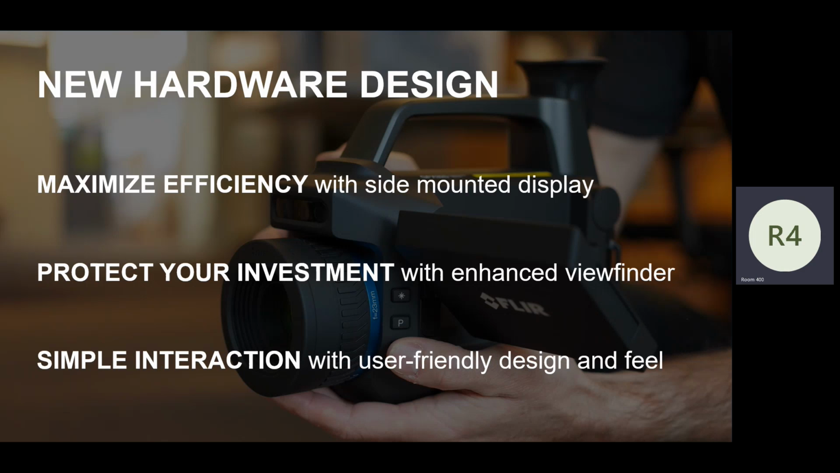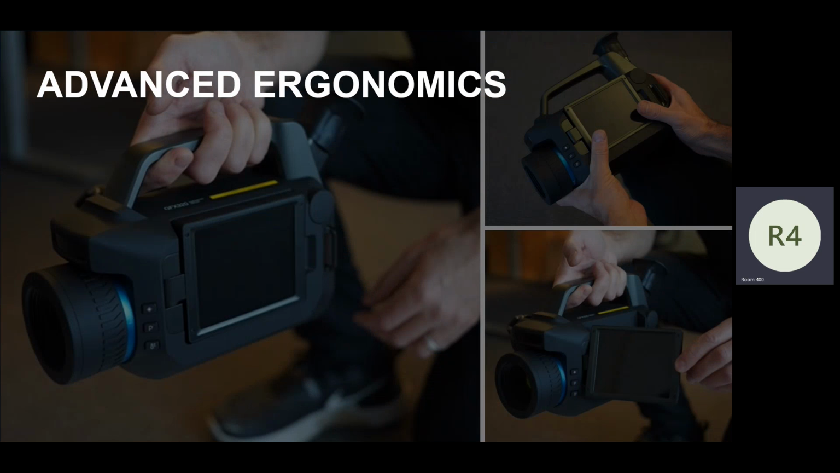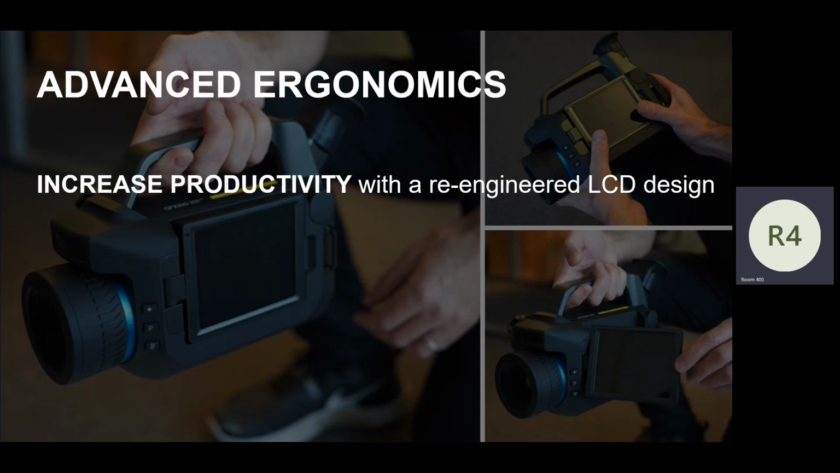And we want a simple interaction. The buttons are a little bit different. Instead of having a button that's already set to do something, we just made it programmable and give you an option of doing what you think you would like to happen within that button on the camera. So very simple interaction, very similar to the previous models. But we wanted the ergonomics to change.